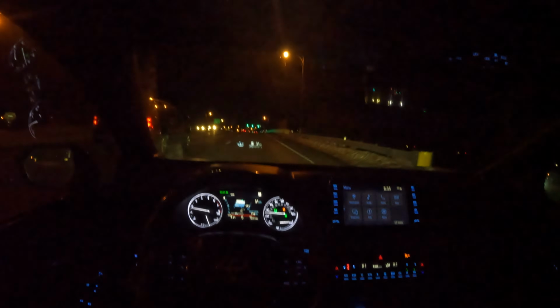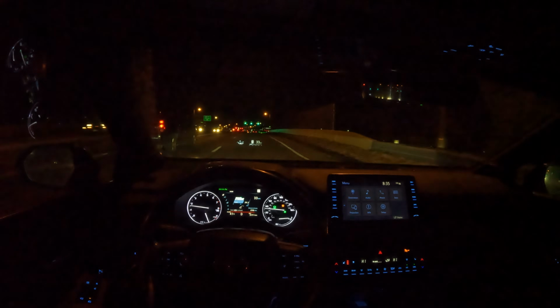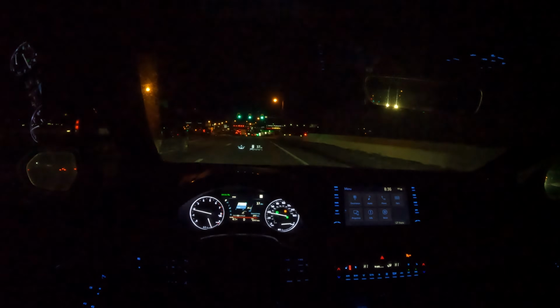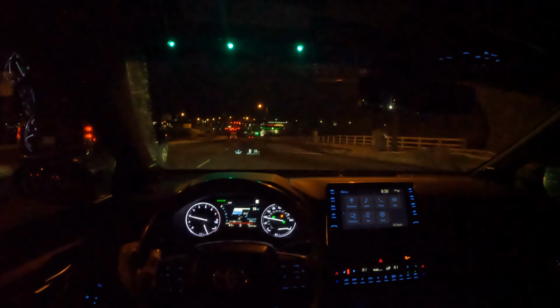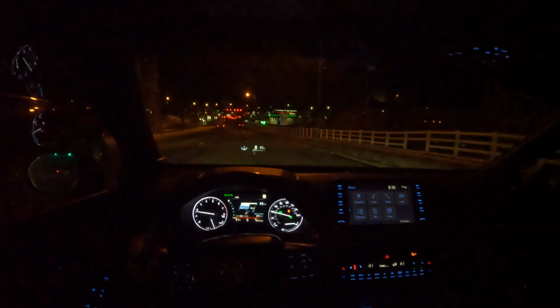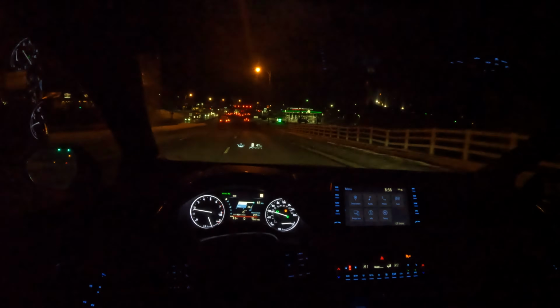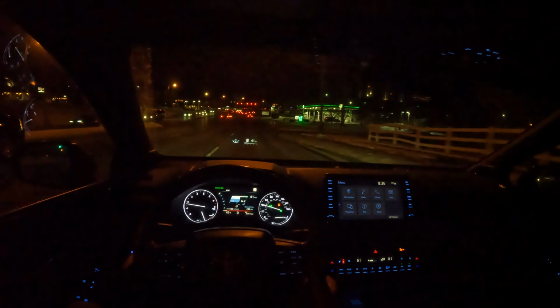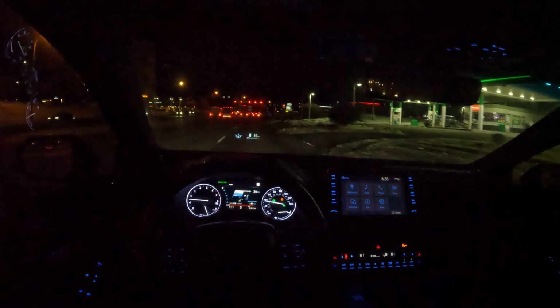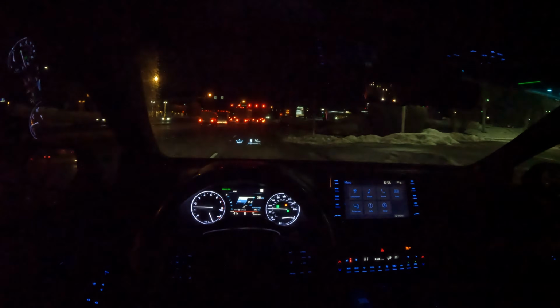Now, I am looking at RCSB 4.7s, but they are very hard to find, even in bad condition. They're just hard to find in general. So I am trying my best to see if I can find one. I'll probably have to go to a different state to find one in decent condition, but that'll be an experience.